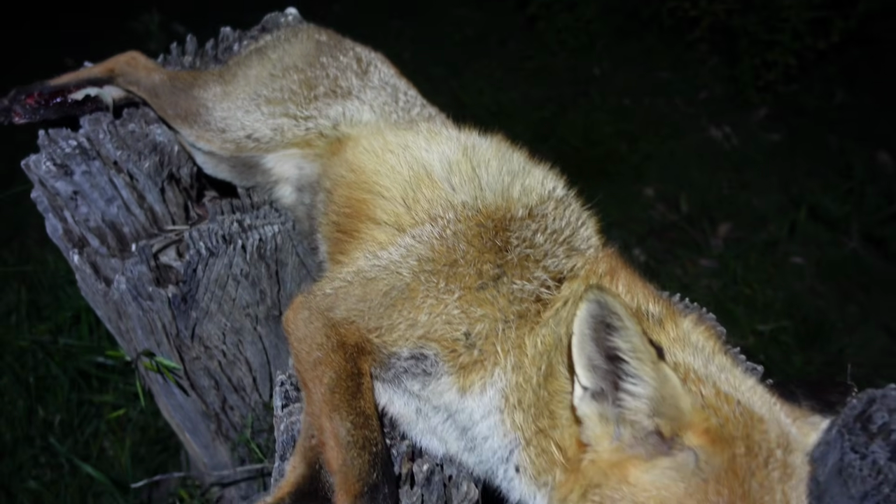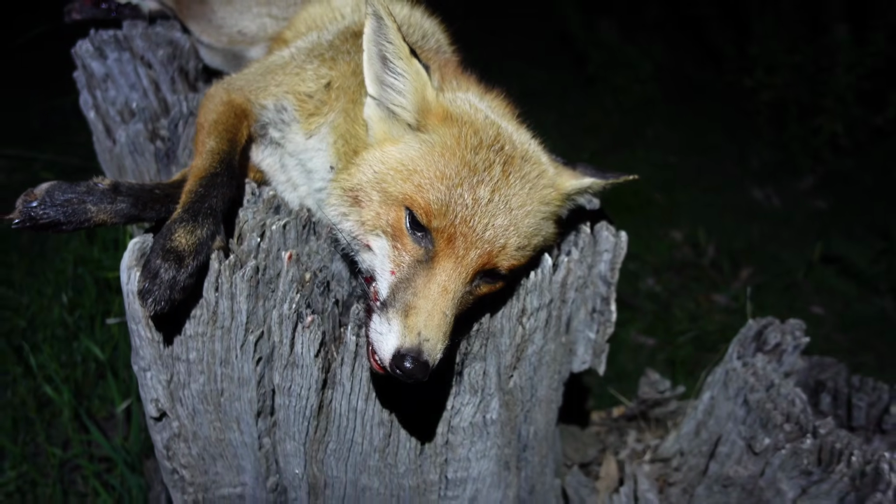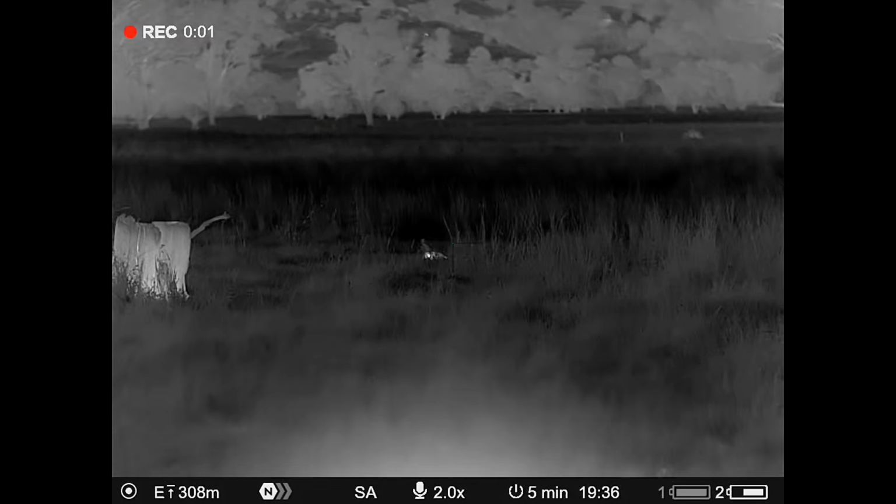Just coming in on the main driveway, and this big bugger nearly gave me a slip. He didn't make it though. Got a reputation for shooting fence wires. Let's see how I go.